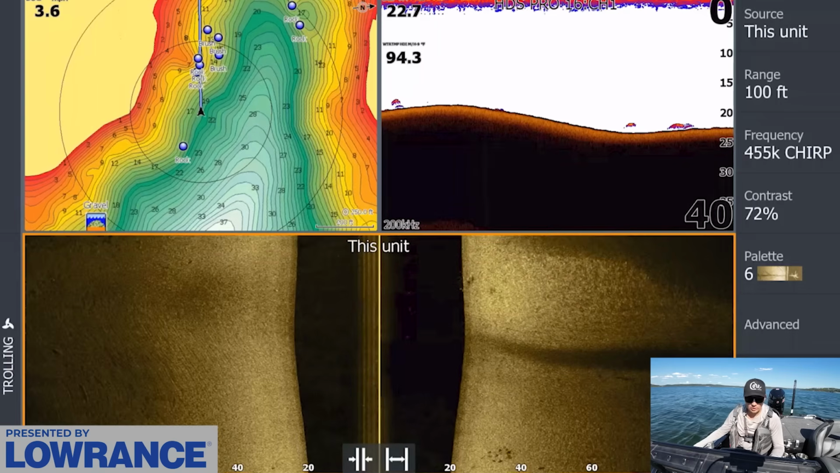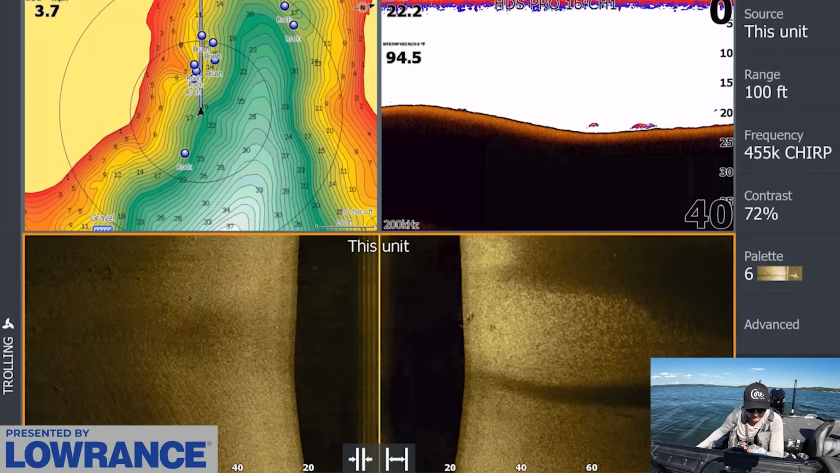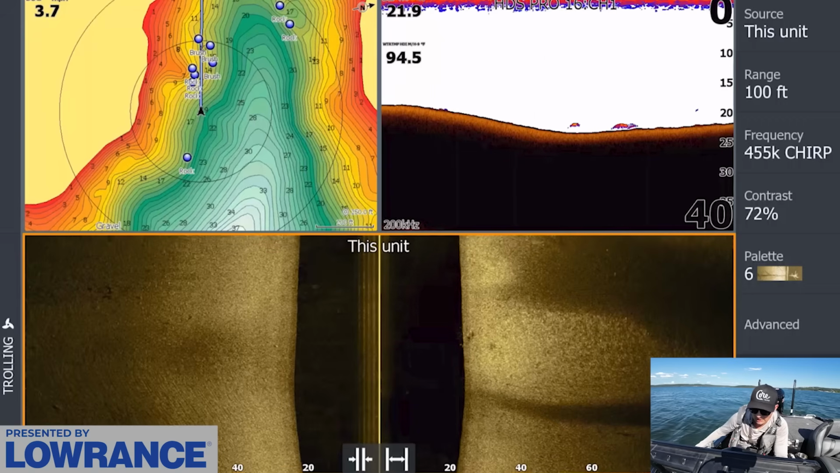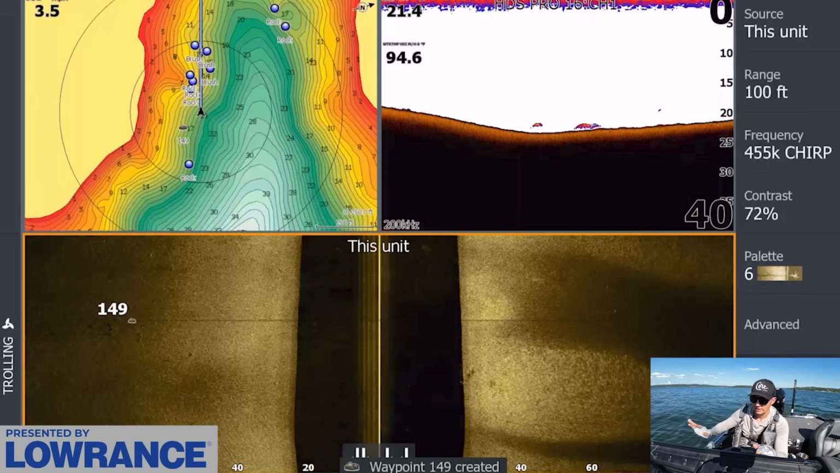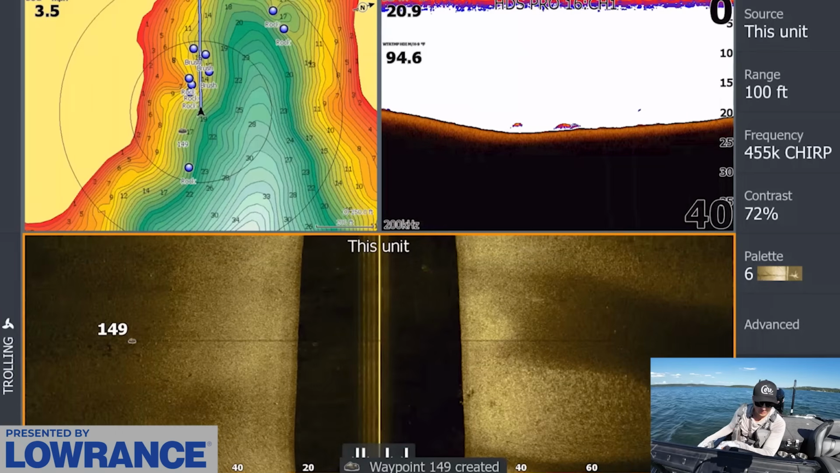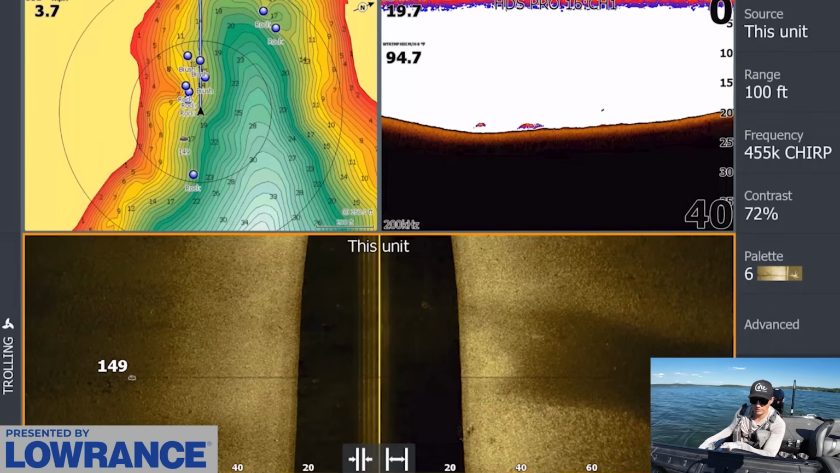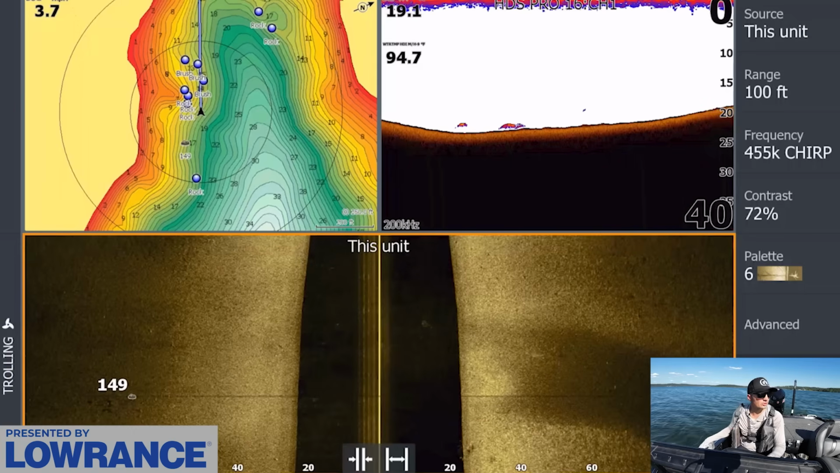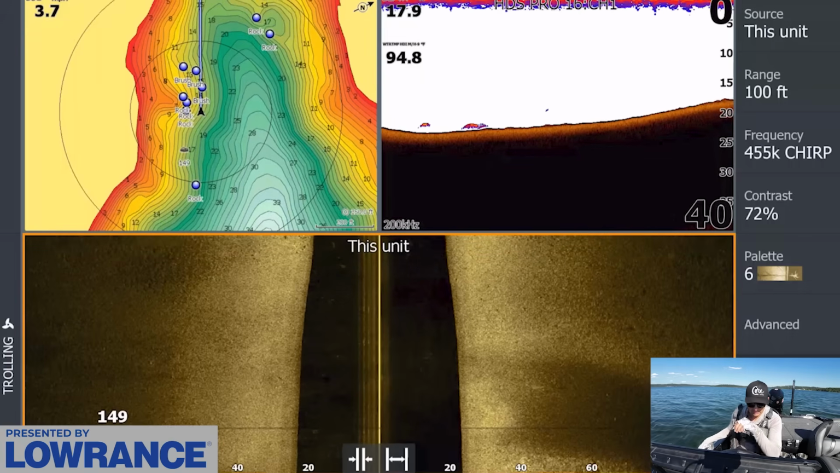We're going to keep working through here. I didn't see a ton more through this area. There's a little bit of rock, a little bit shallower up here, right in this area, so we'll mark that. It looks like there's quite a bit of potential through this area though. I'm not seeing as much brush around here. We do obviously see I have some brush and stuff marked from Google Earth, so we'll see what that's all about.